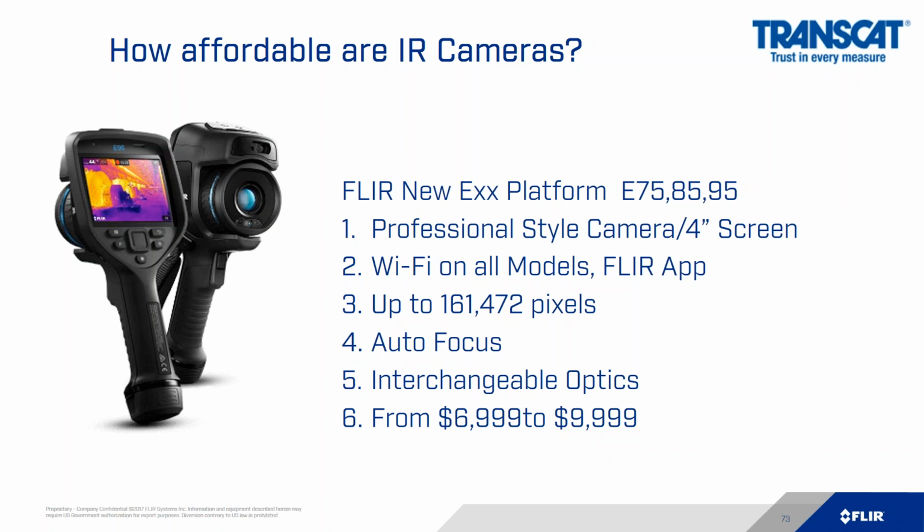The nice thing about these cameras is they have up to 161,000 pixels. They also have the best autofocus in the business, meaning the camera is smart enough to know what your target is, and you can have it autofocus it almost instantaneously. You can turn off the autofocus and use the manual focus if you prefer as well.